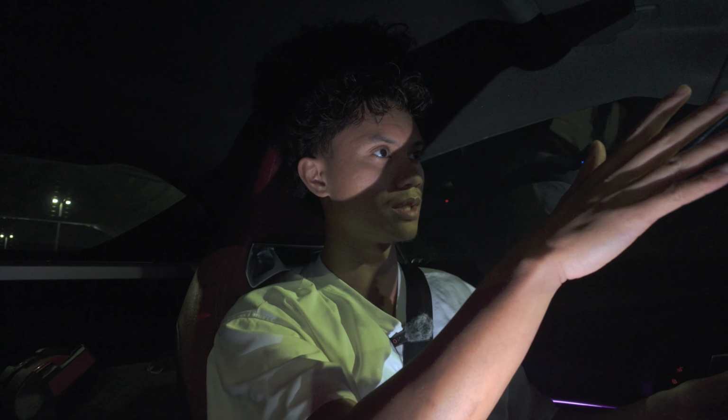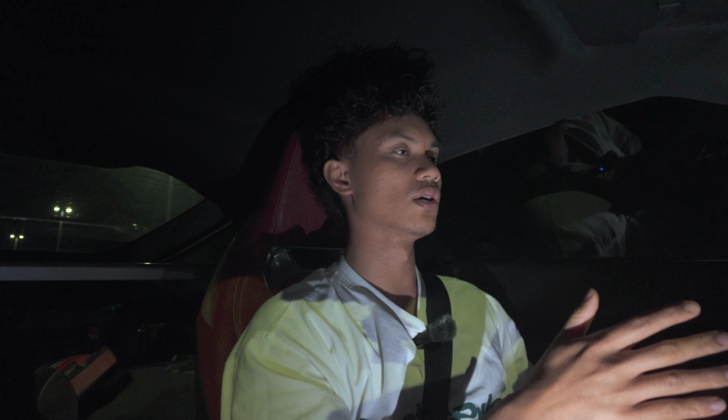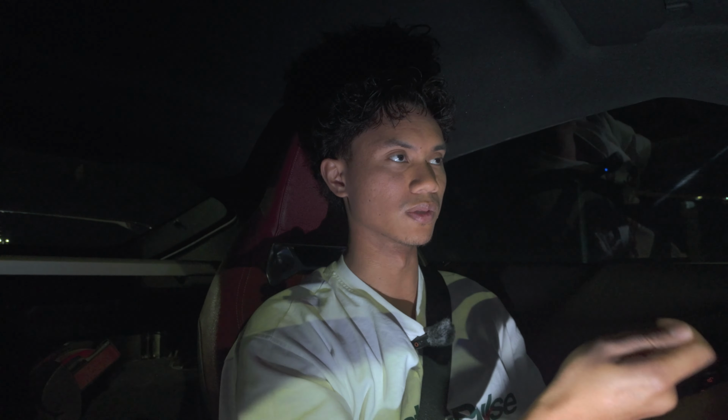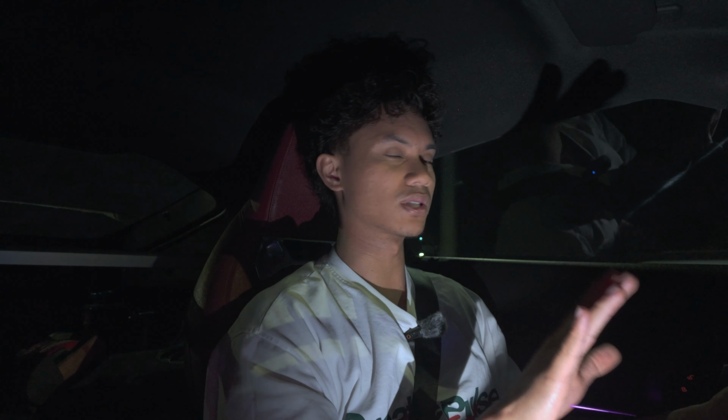I think value for money as well. For 220 plus K, you're getting a car that has so much potential. You can full on drag car it, turn it into a rocket ship, or you can keep it stock, live with it, daily it, or put it into a perfect track car, which a lot of the guys do here in the UAE. So I hope that answers the second question. I want to keep that short because I've already answered it.